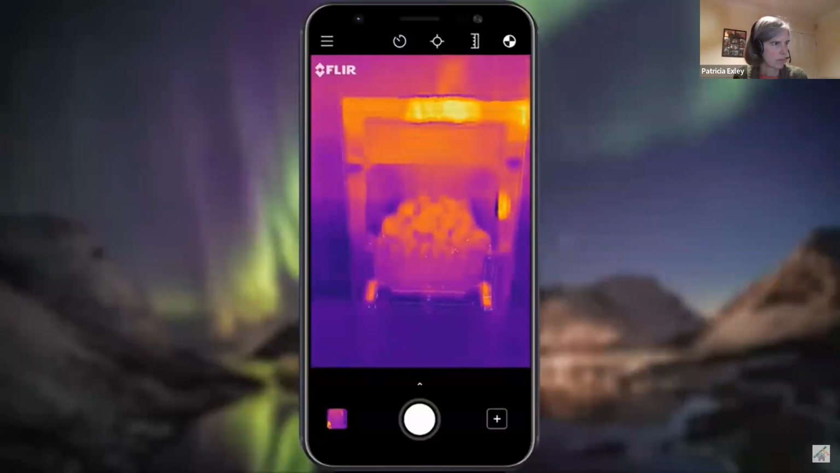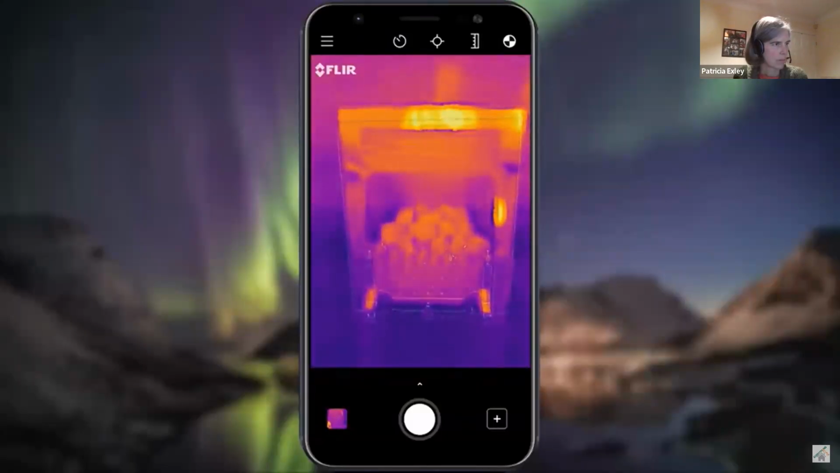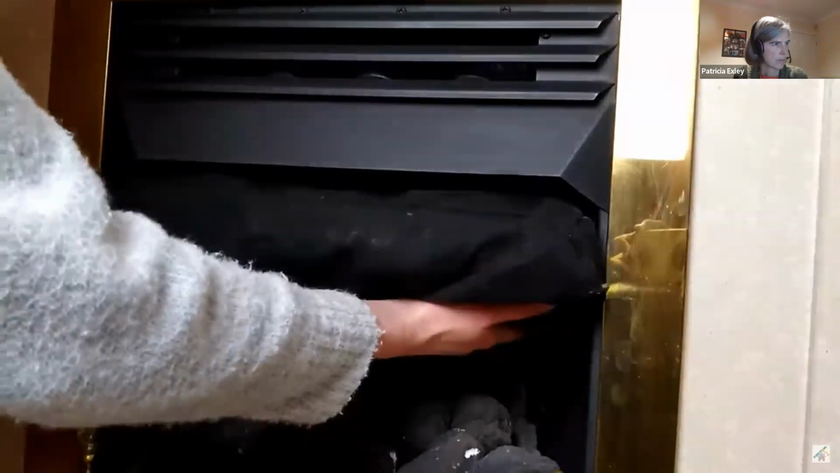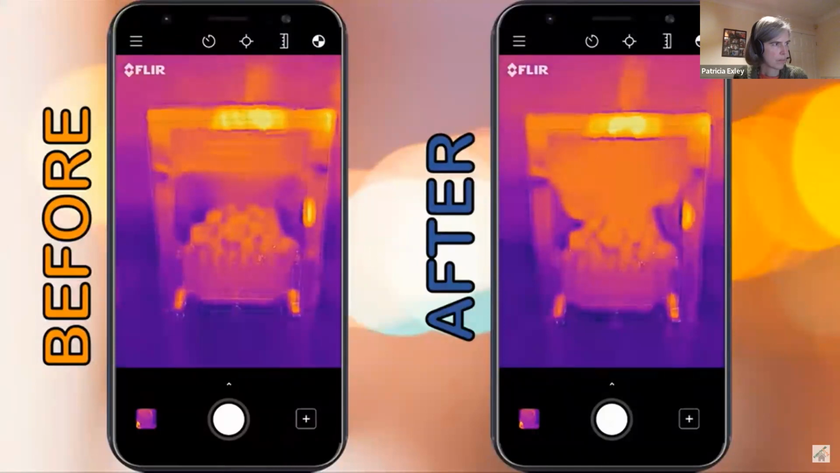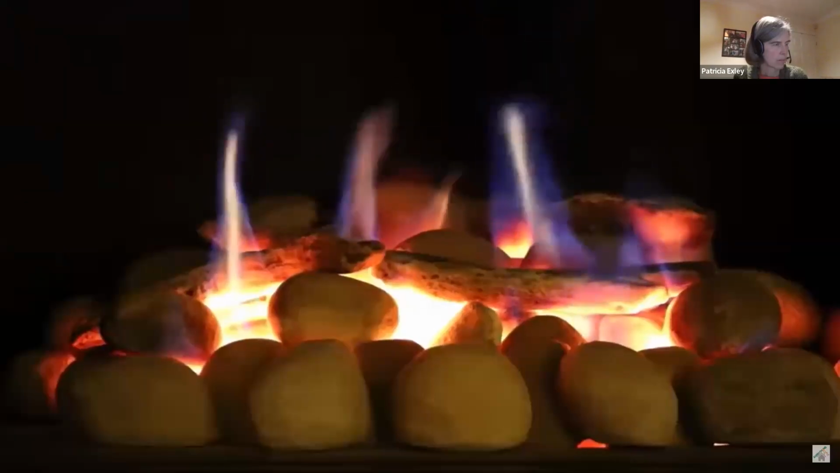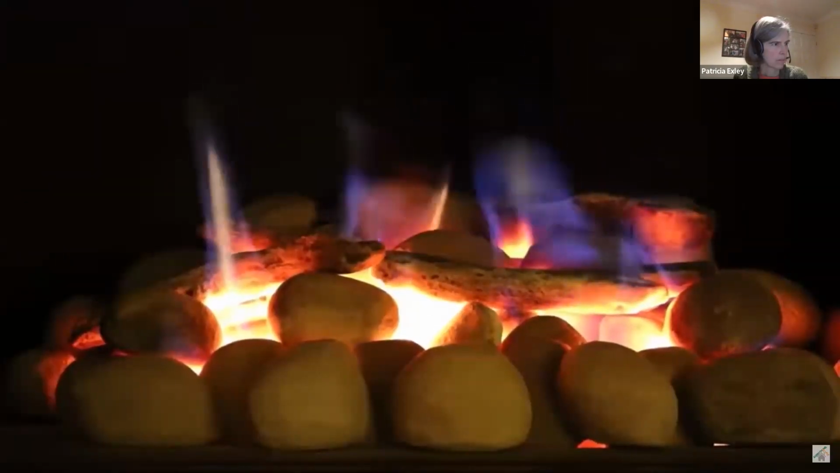Our fireplace and chimney, which we don't often use, is a large source of heat loss in our living room. We have made this DIY draft excluder, and you can see the difference it makes in keeping the heat from escaping up and away. Obviously make sure you remove this before next lighting your fire.